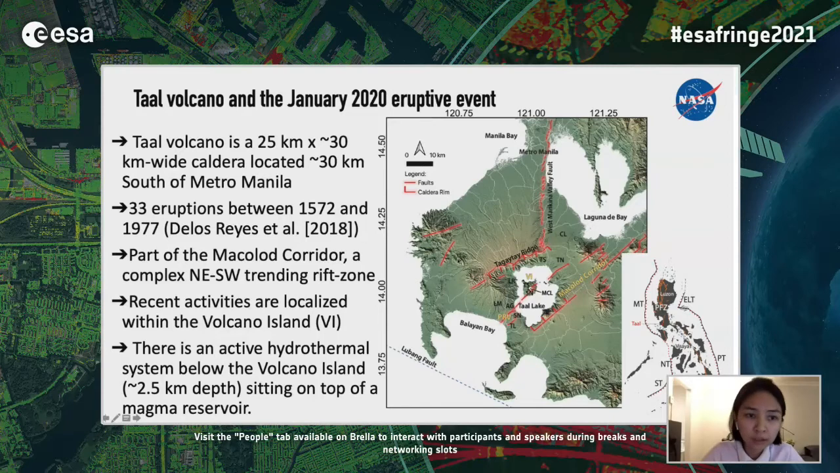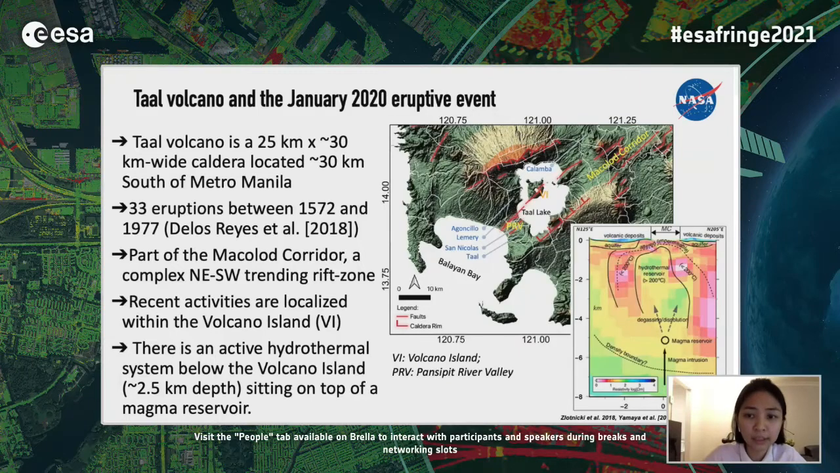Taal is part of what we call the Macolod Corridor. It's a complex northeast-southwest trending ridge zone characterized by extensive active volcanism, crustal thinning, extensive faulting, and block rotation. The recent activities at Taal are limited to within the volcano island marked as VI here. Some people mistakenly think that Taal volcano is just this small island, but in fact, this volcano island is only part of the entire Taal volcanic region. So this is the whole Taal volcanic region here.